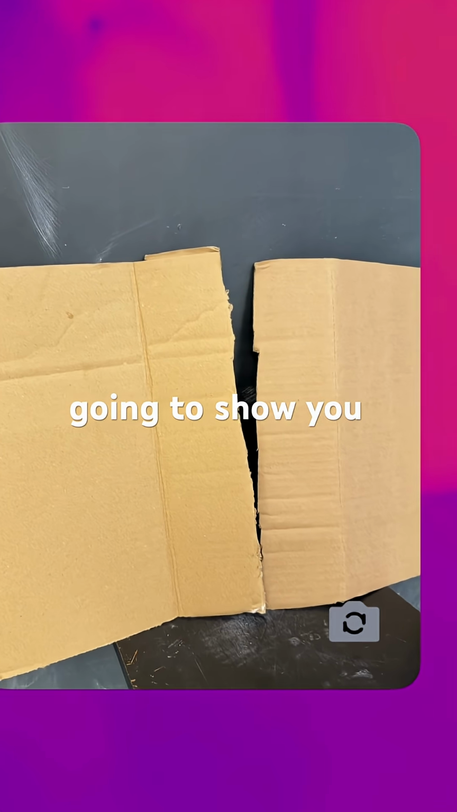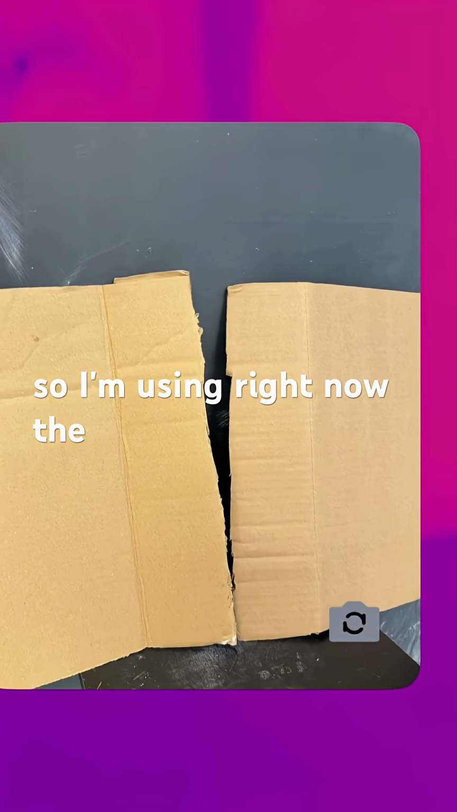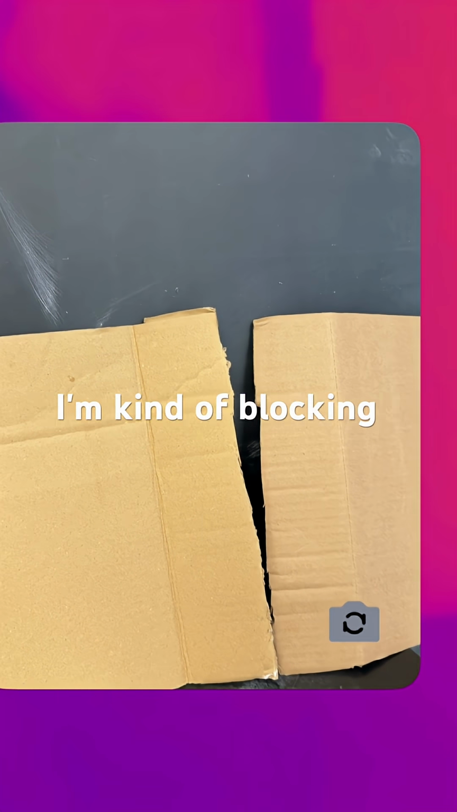I'm going to show you why you need an infrared camera. So I'm using right now the Tempmaster P3 infrared camera with the iPhone. And we have here a visible mode with the infrared. I'm kind of blocking the infrared.